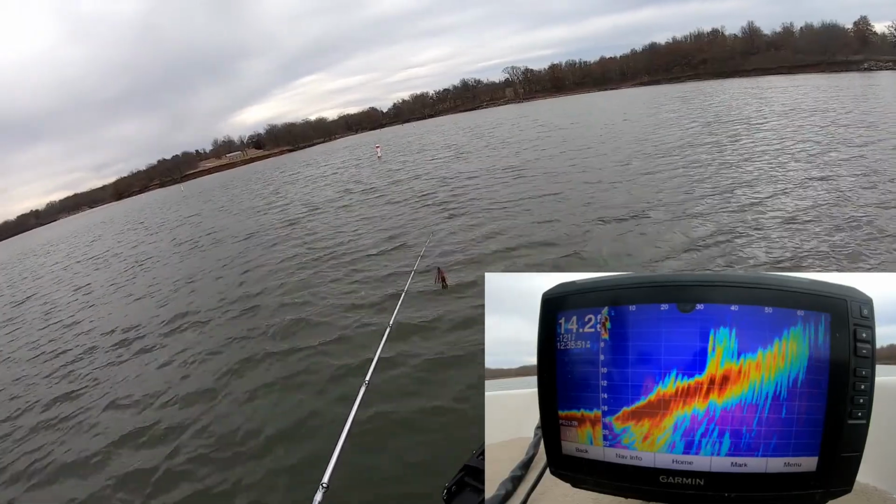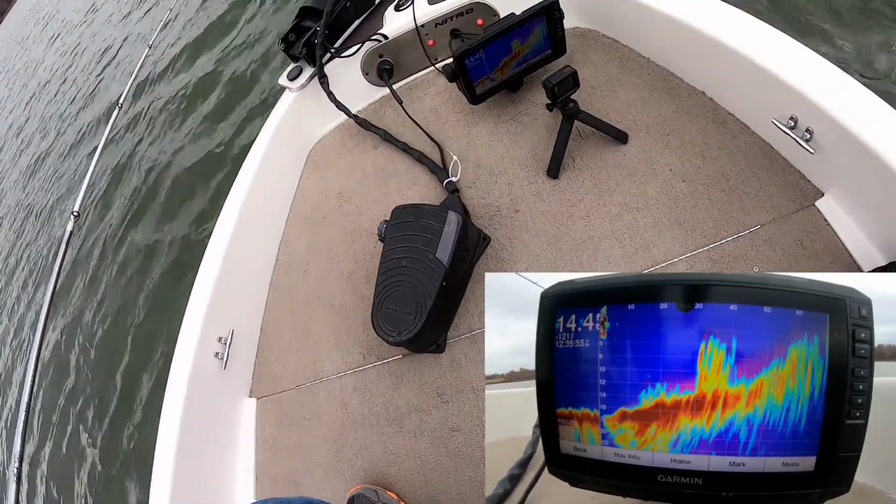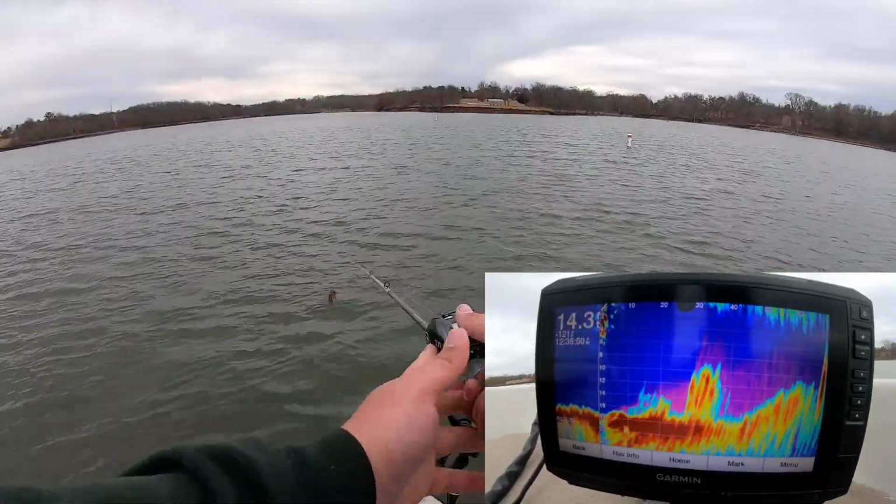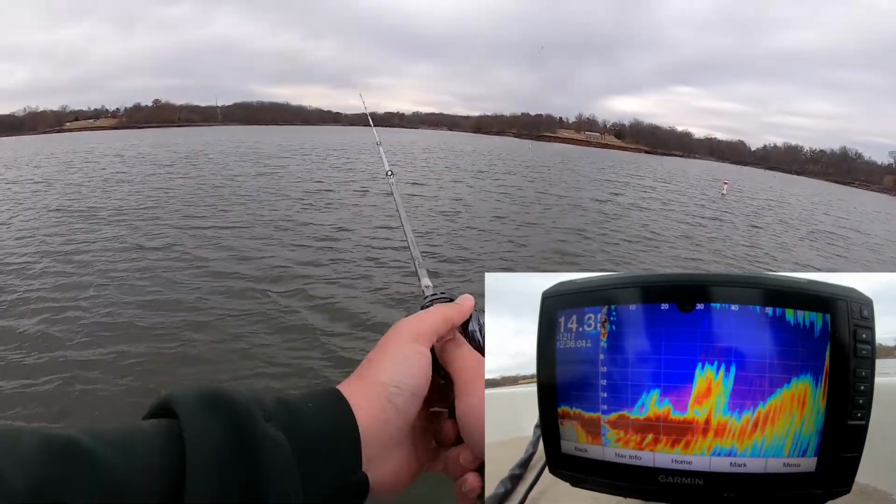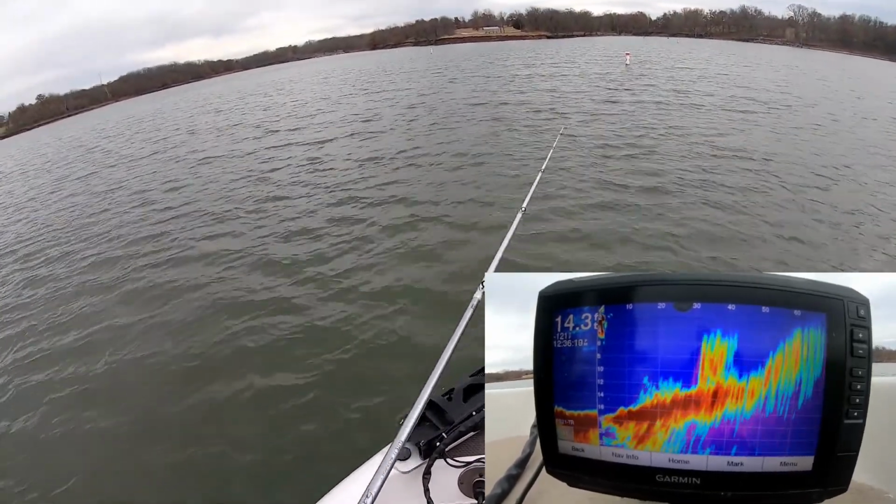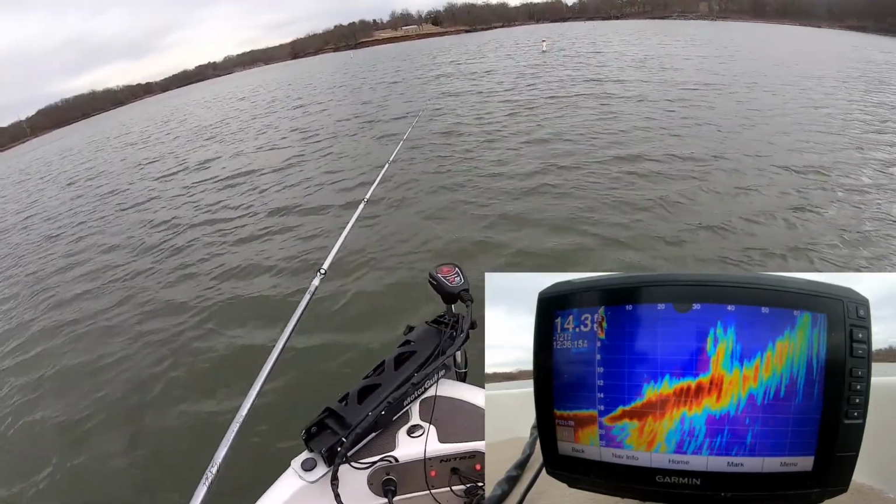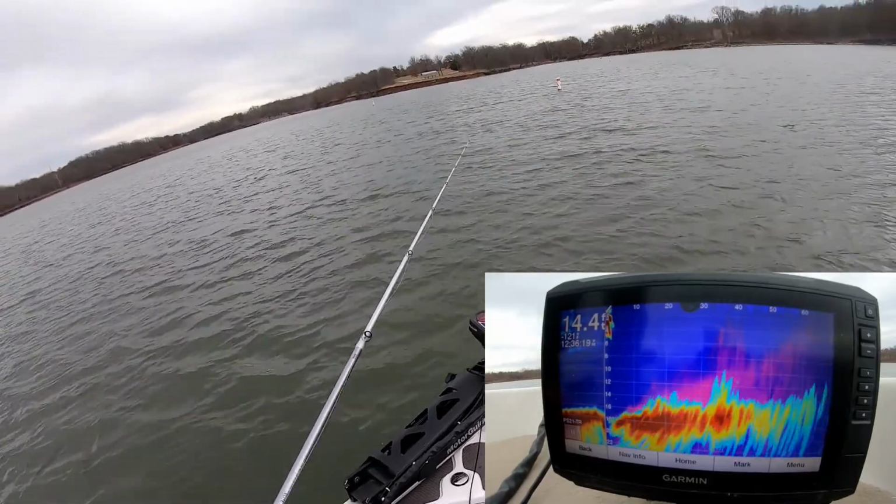All right, so right now it's saying the brush pile is about 30 feet in front of us, directly that way where the arrow is pointing. Make a long cast over it. I'm using a 1/2 ounce wire jig by Fish Hog Tackle. We're going to see if we can just find that brush pile. Now it's about, I don't know, 40 feet out.